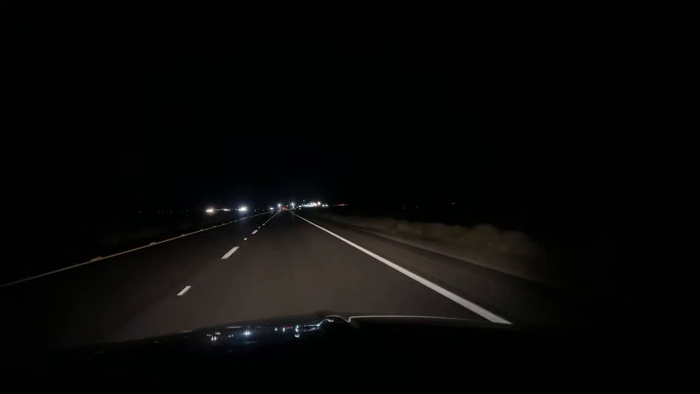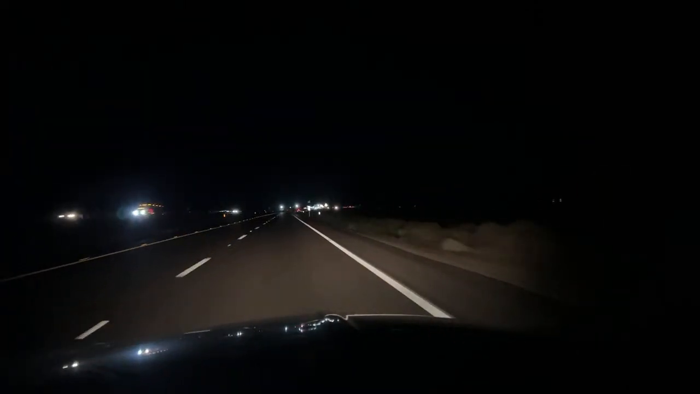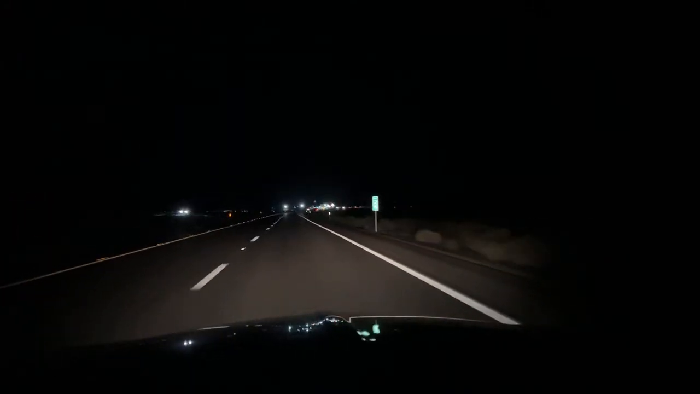Coach, slow lane is to the left. You're in the wrong lane. I'm so sorry. Driving Australia here.